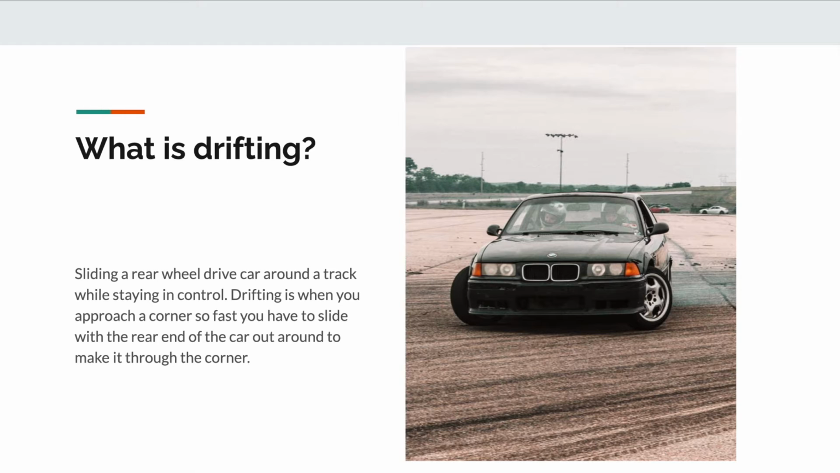It's sliding the rear of the car around a corner. You typically enter a corner so fast that you have to slide through it, and there's no way you would have enough grip to make it without the rear end sliding out, and I think it's a whole lot of fun. So here's an example of me drifting.